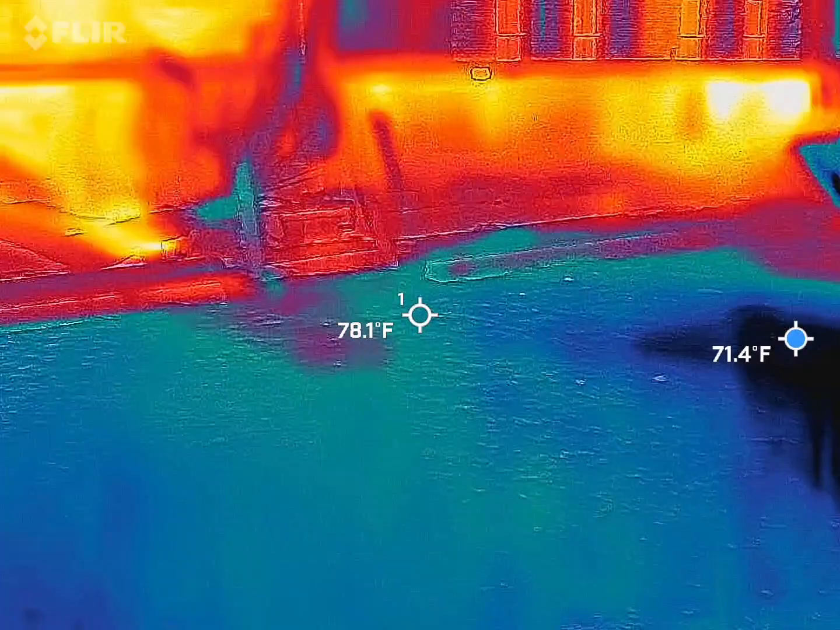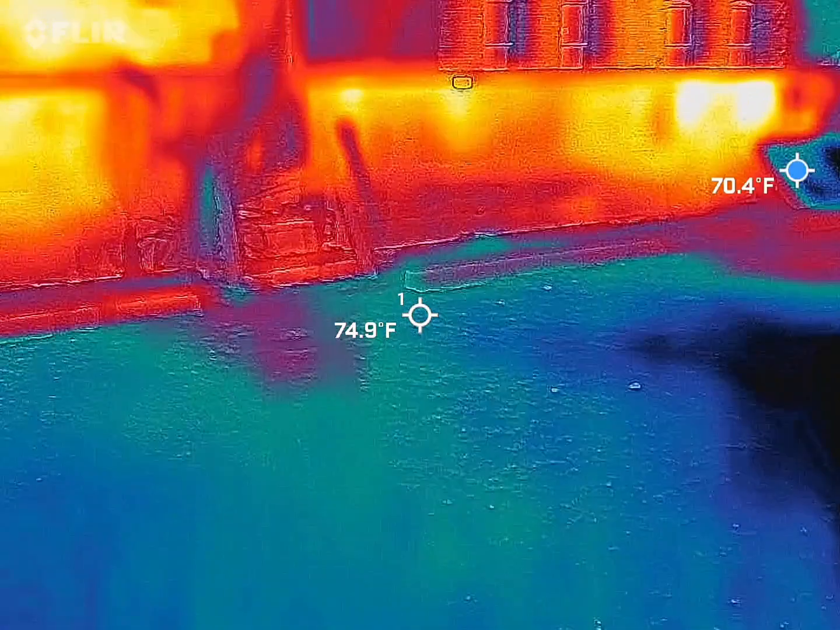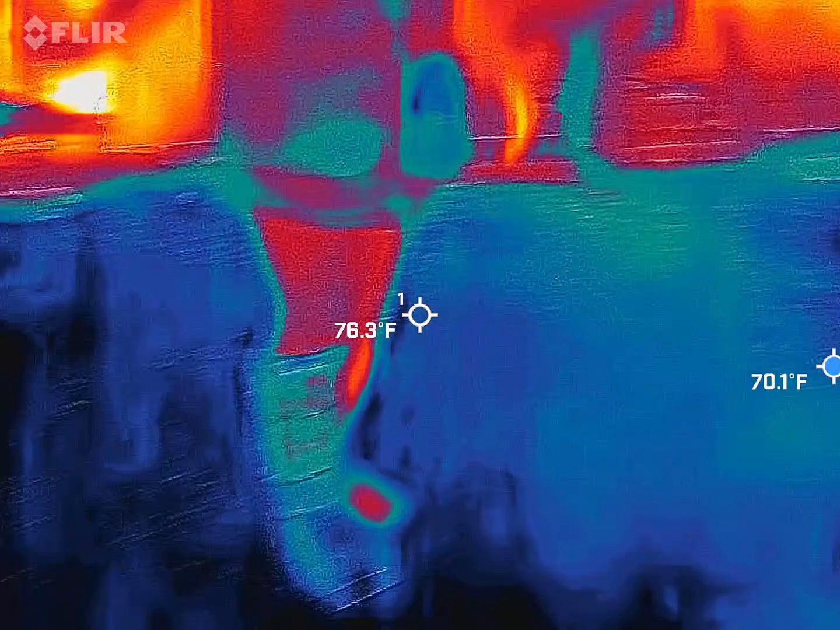Trying to keep it low and look at where you're pointing. 7, 1.1.